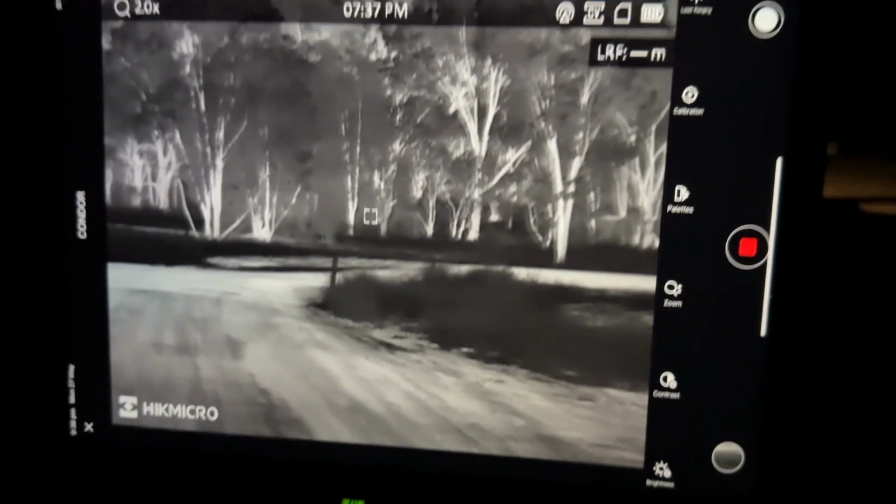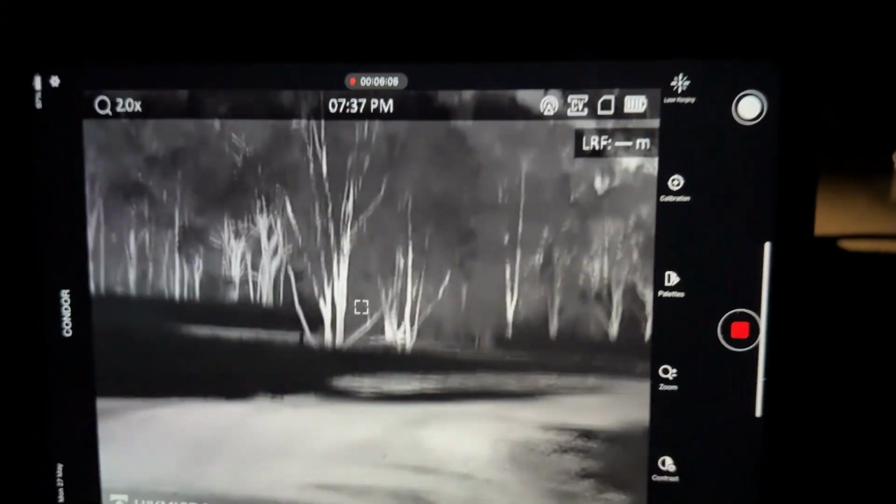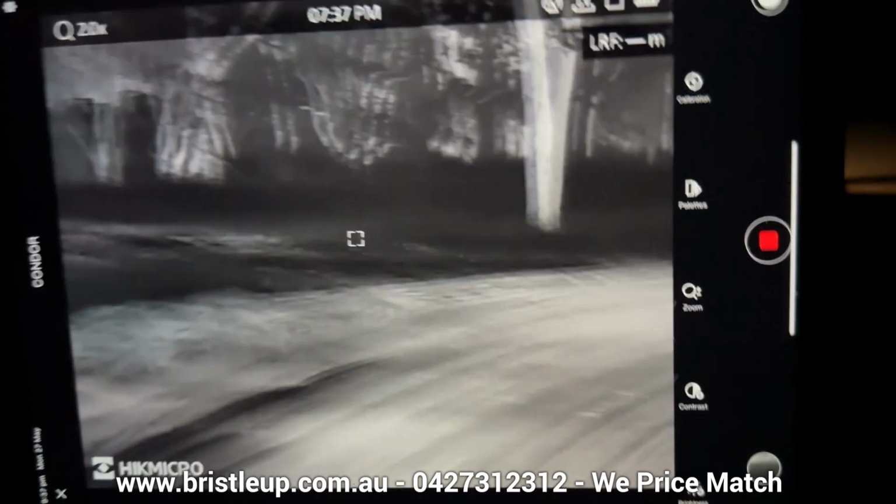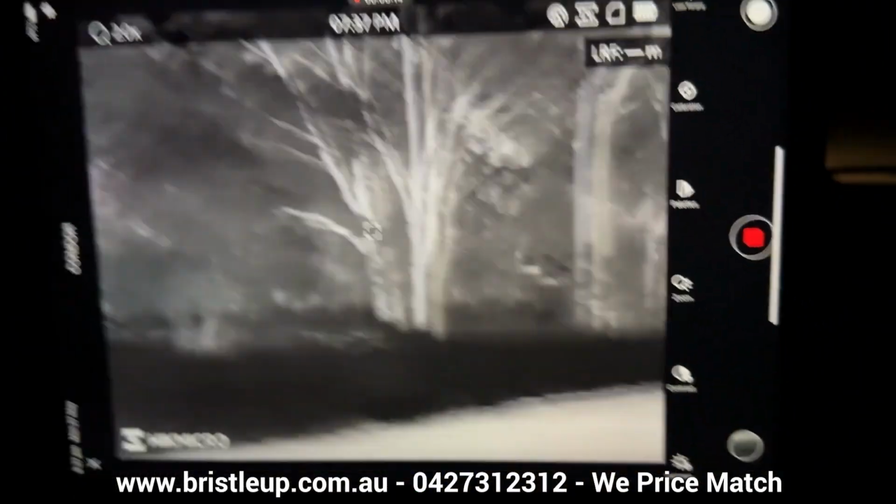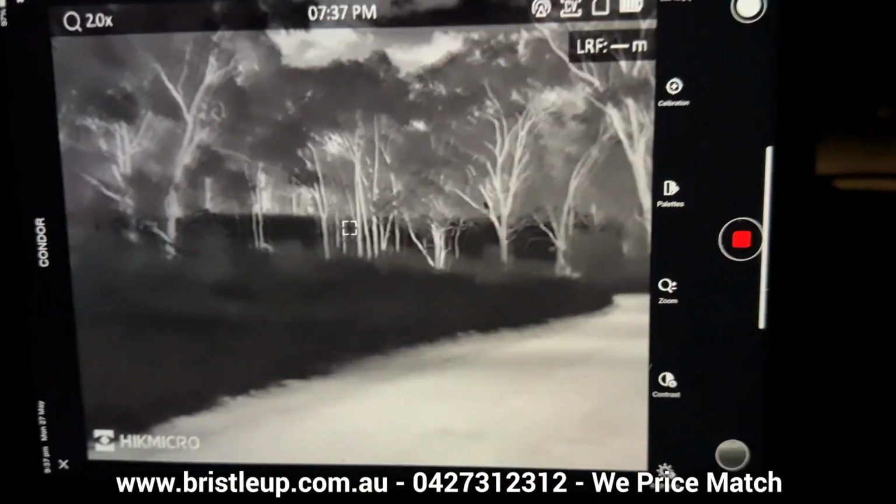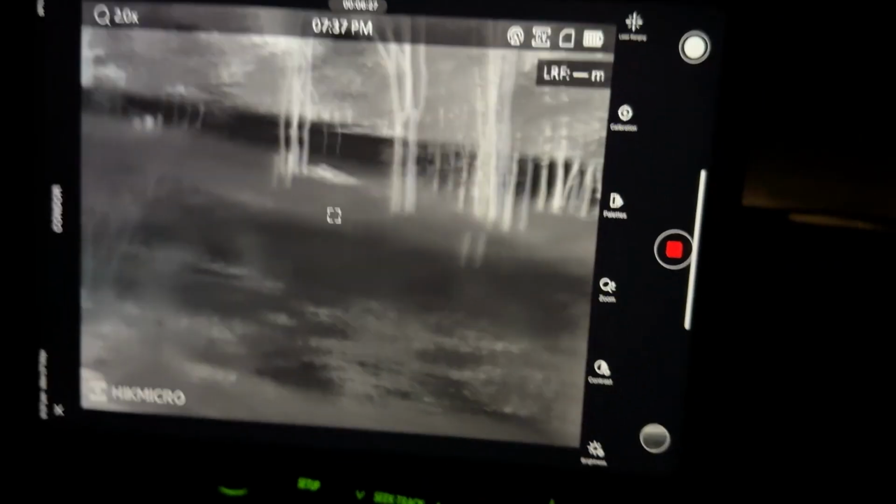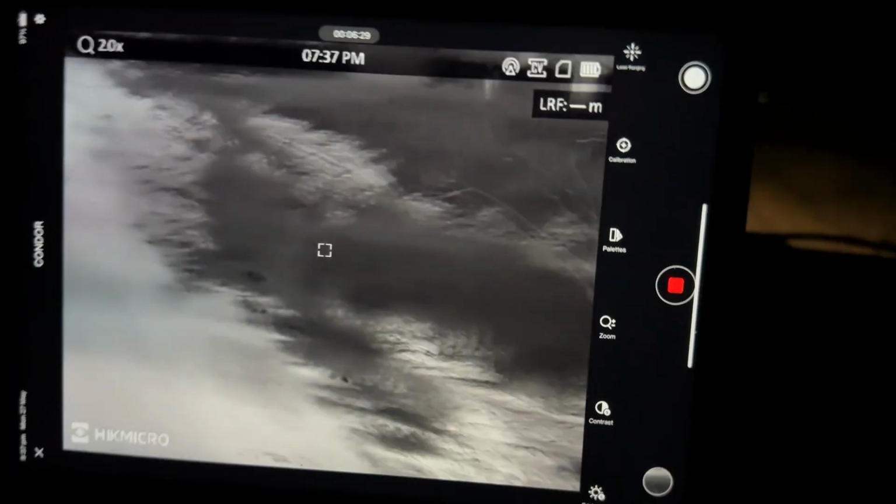Every other thermal that I've tested driving through this particular part of town going home has always made the thermal glitch, so this will be very good. The only exception to that was the Pulsar Telos. So it seems 5 gigahertz for the win.